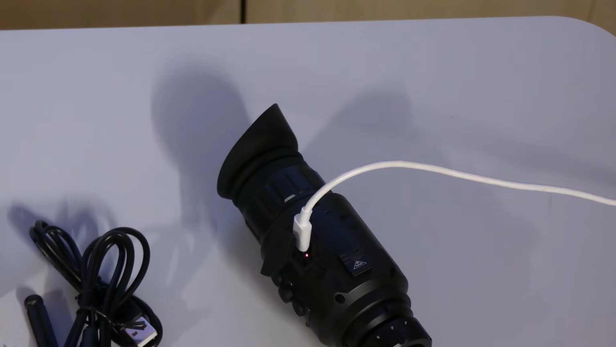So if you charge this, you don't necessarily need to take the battery out. If you always keep it charged, if you have a way to feed it external power, it does actually have external power here. It's got this little two-prong plug that I think you could use with a helmet mount, and it also has USB-C down here, so you can charge it in the device.